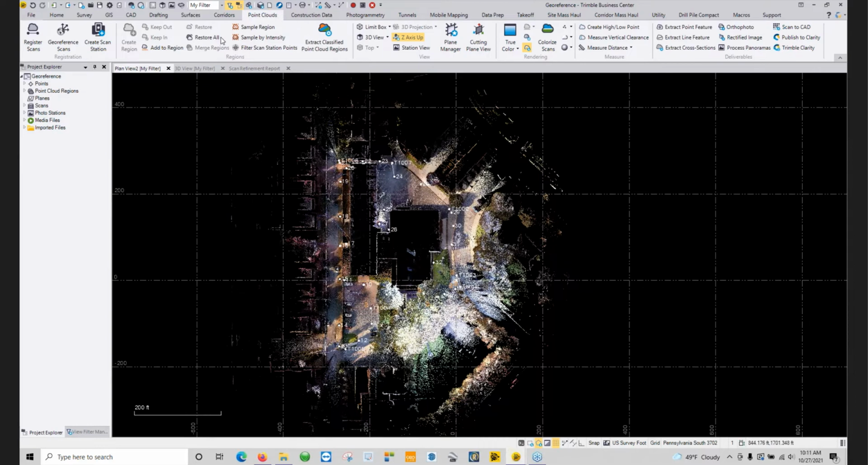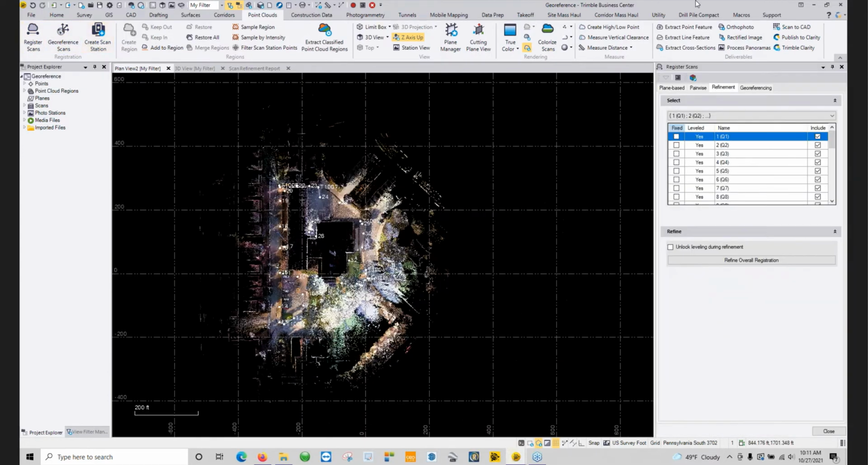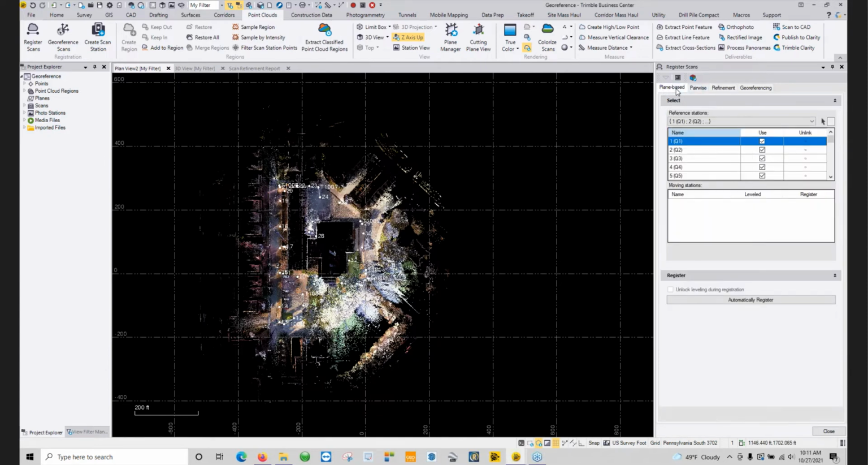in registration, like I said, if we go into where we have our register scans, we have a few different options here for doing that. If you're using an X7 or a TX, you can actually use the plane-based option. This works with the TZF file formats. So if you bring this stuff in and you have this one large group of all of your scans and the registration isn't quite right and you just want to run it through its automatic registration, you can highlight all the scans here and unlink them, which will break them up into individual scans, and you can click automatically register and allow the automatic registration to happen.